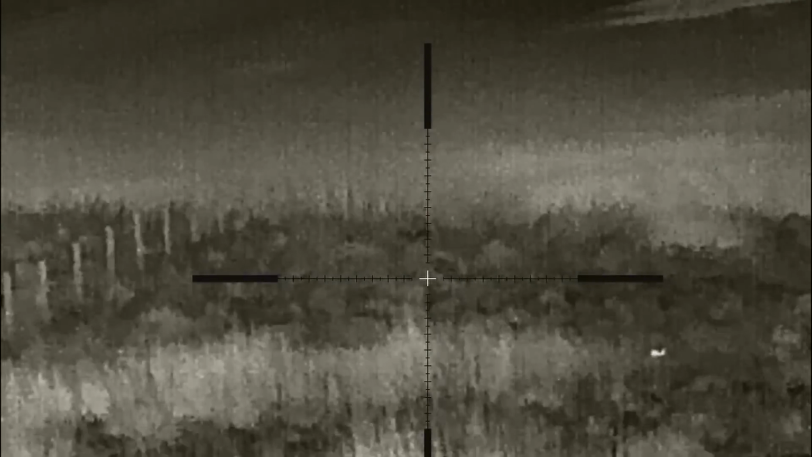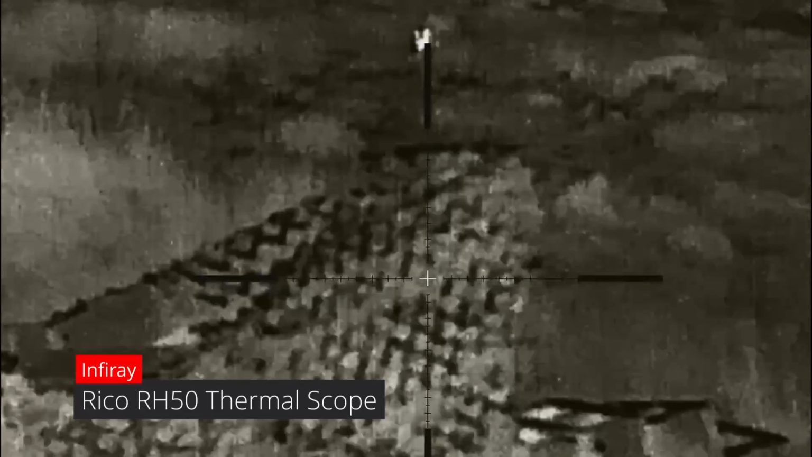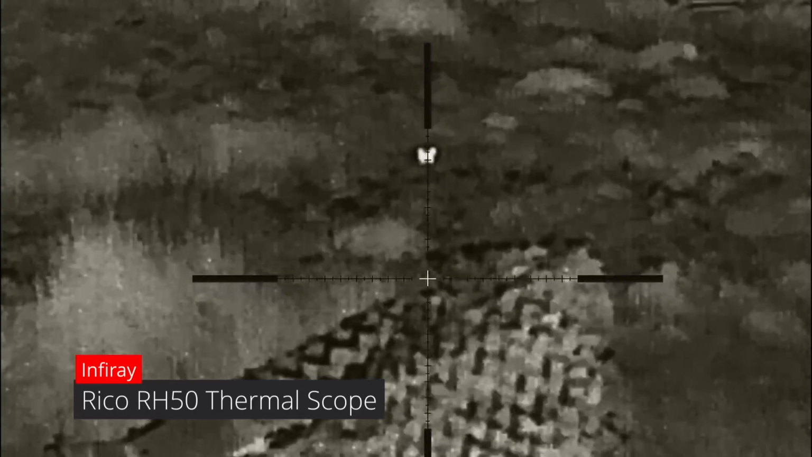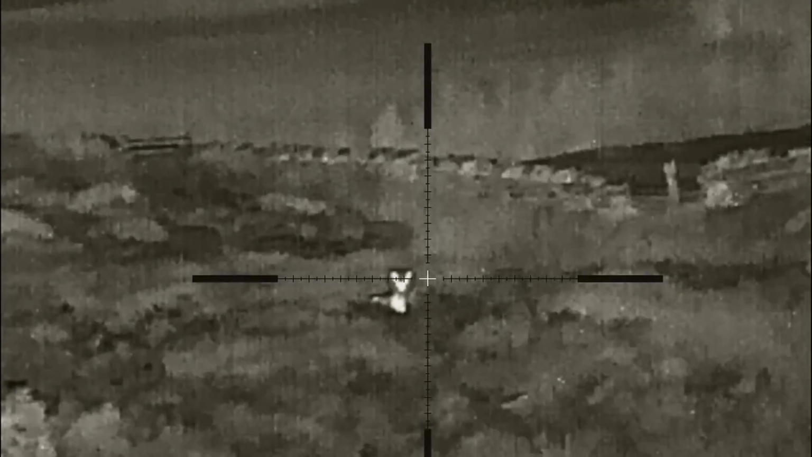Right, my friend has just spotted one coming down the valley to the caller, so I'm going to get out of the hide and I'm going to get behind the tripod and switch over to the rifle. And sure enough, there it is. These electronic callers can be really good for bringing foxes in sometimes. Looks like this one's just scented us.